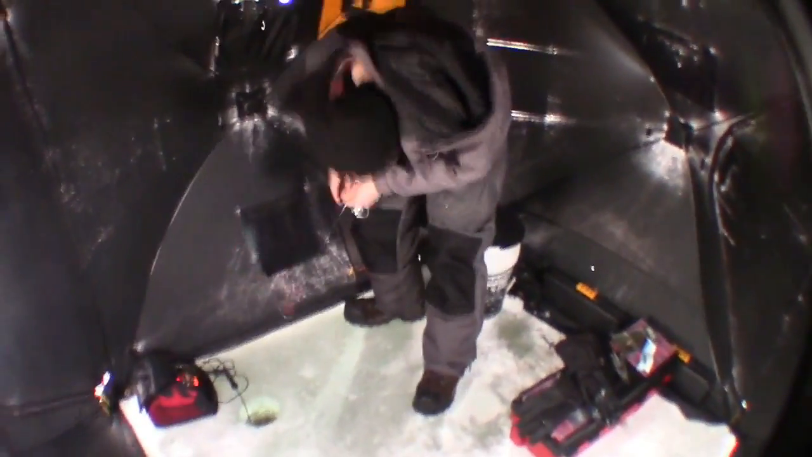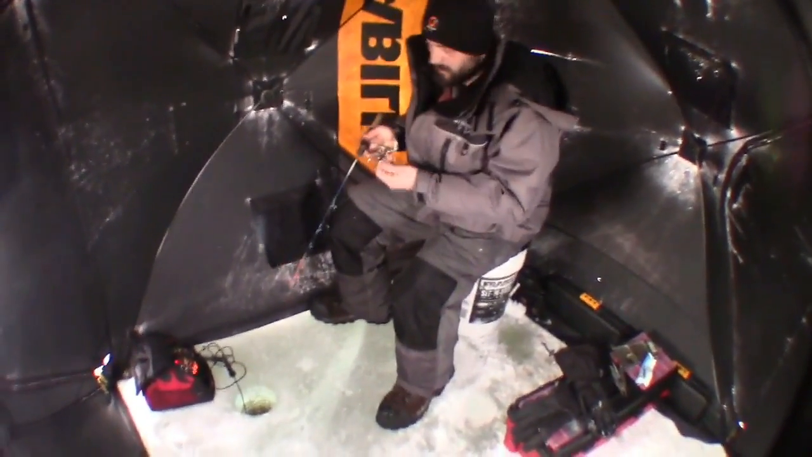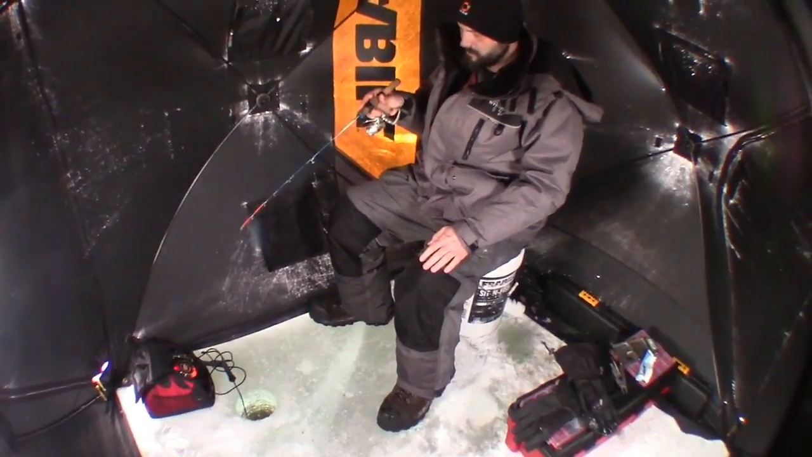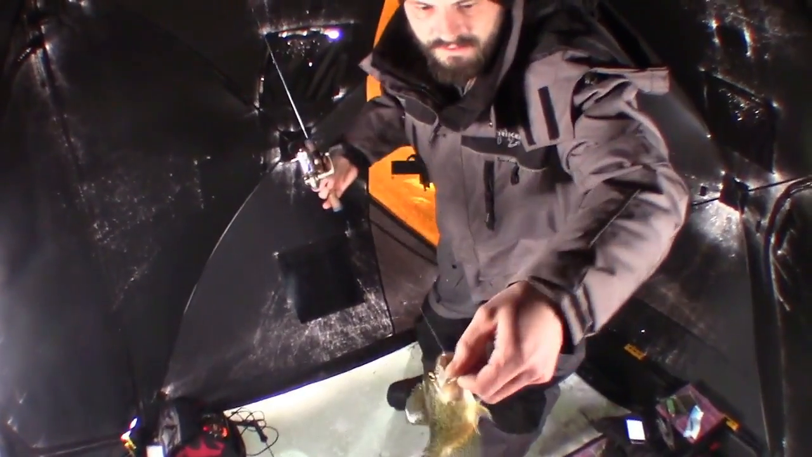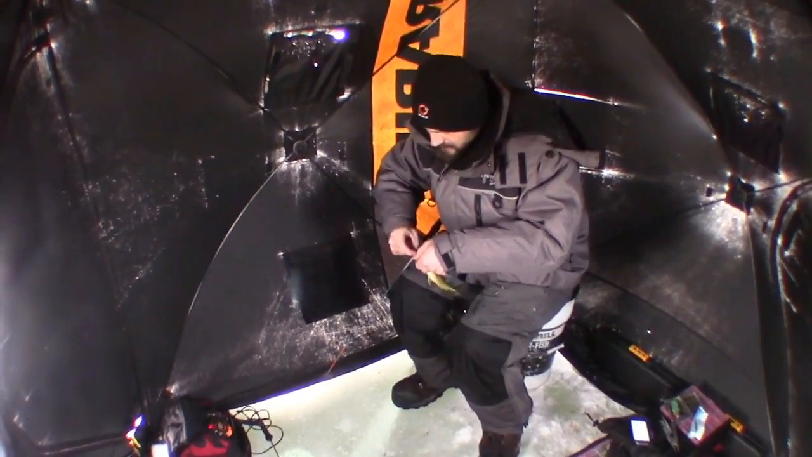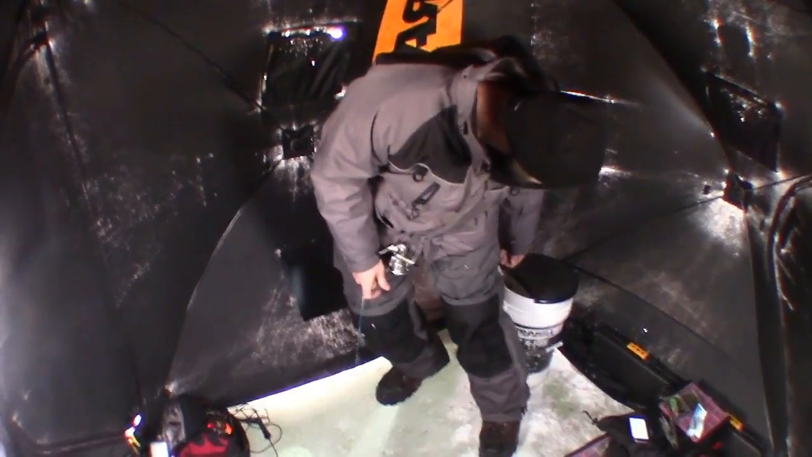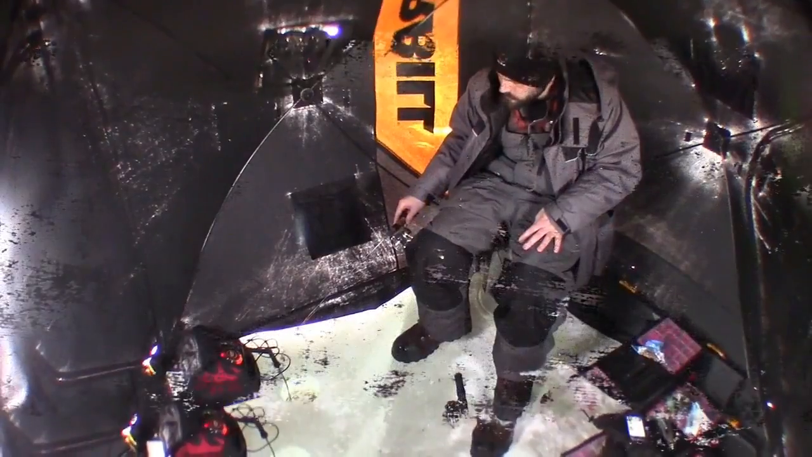Man, it is windy out. I'm telling you what. The warm front blowing in, but sure wouldn't know it. That one on the tungsten, so, you know, I really just think you gotta switch back and forth sometimes. I was fishing with the ripping rod for a while to where they didn't want it.